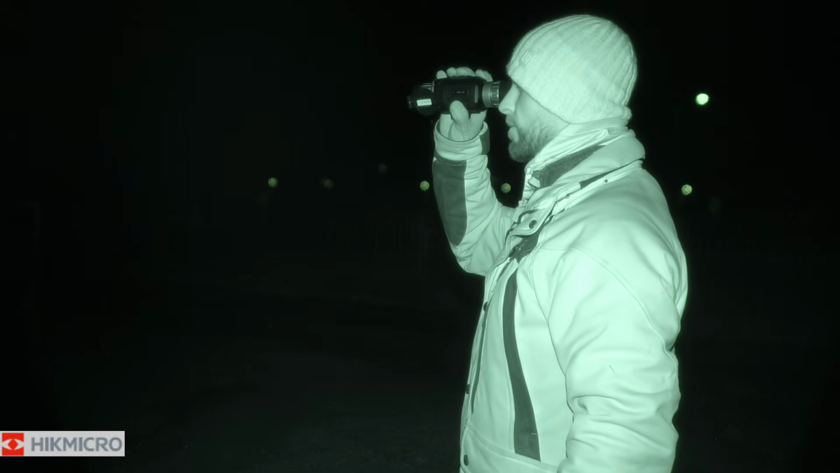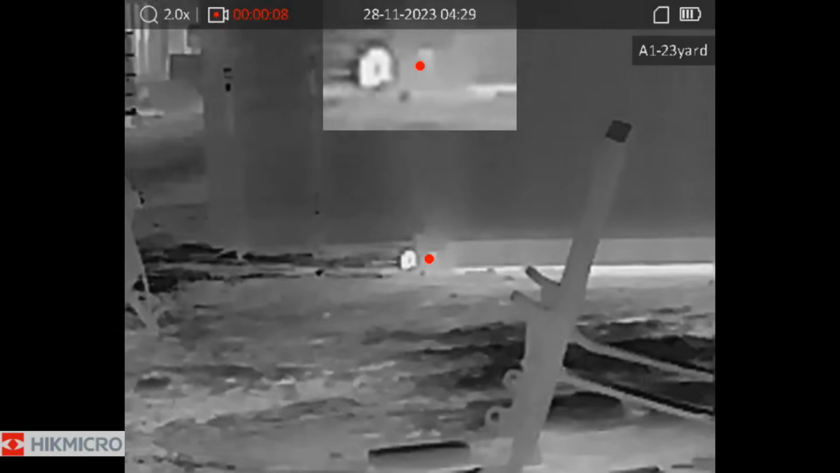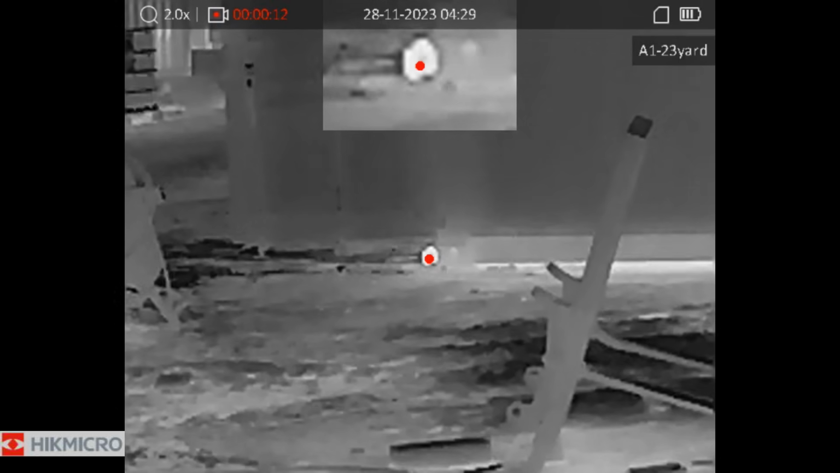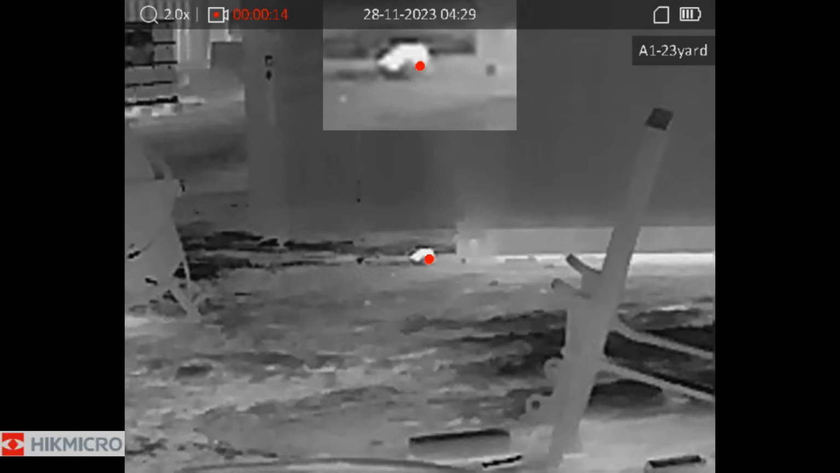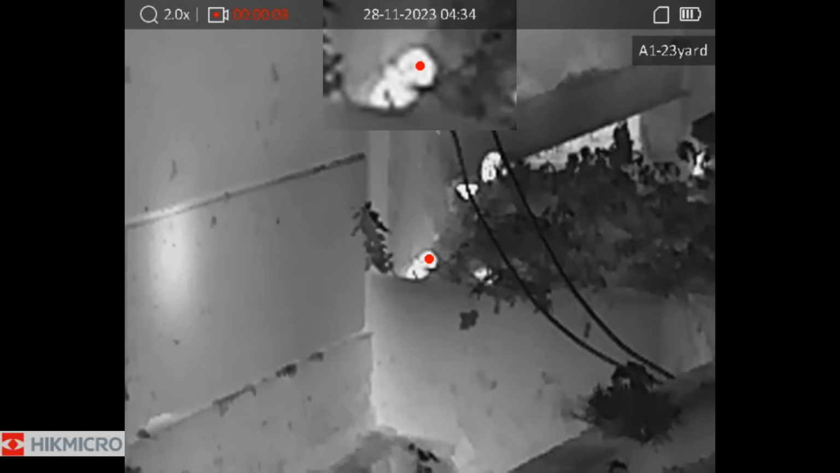Because this scope arrived without a rail, this gave me the idea of just using it as a thermal binocular, and it works very well. Here you can see the use of the picture-in-picture. To enable picture-in-picture, you simply hold the zoom button, which is located at the very back of the unit.